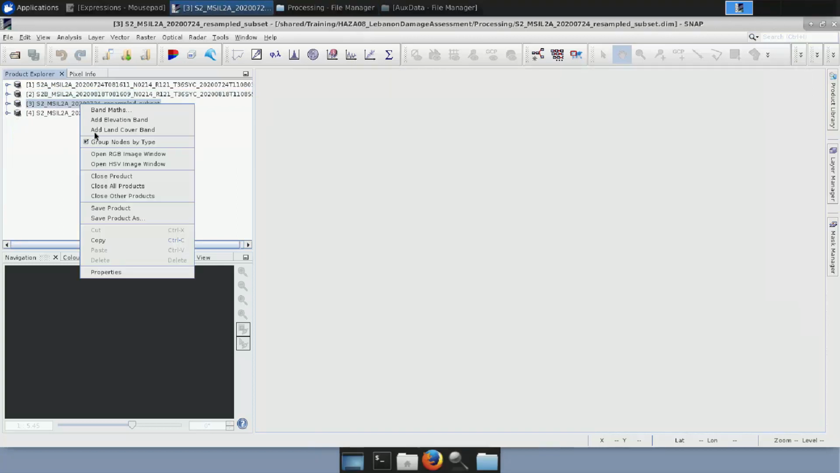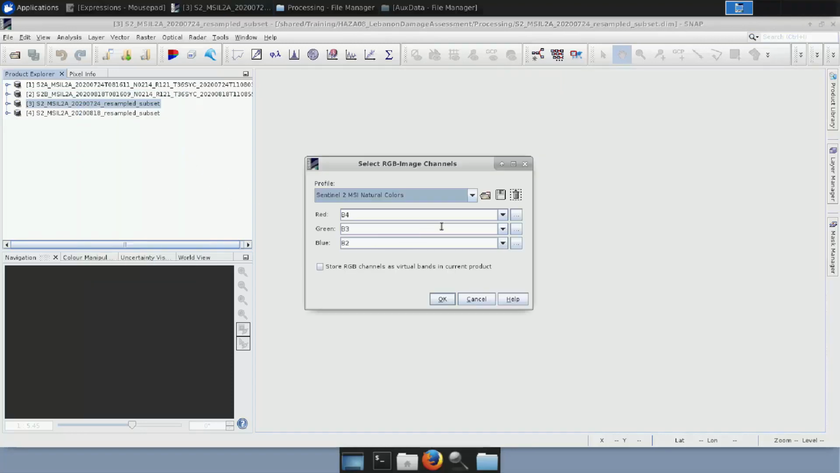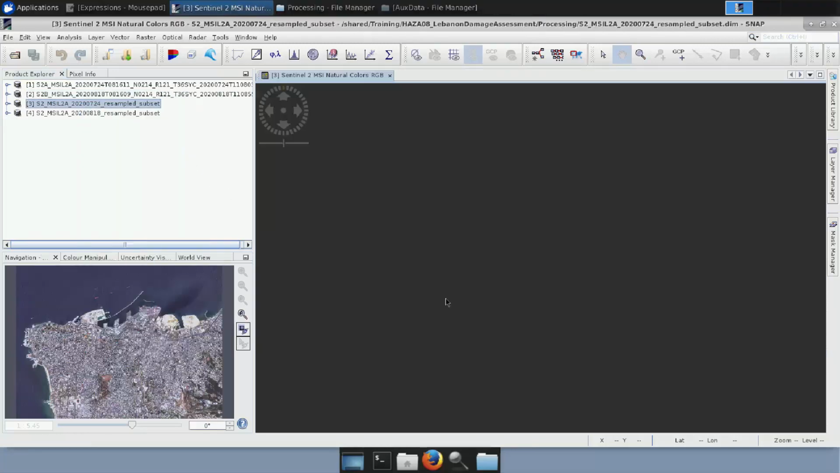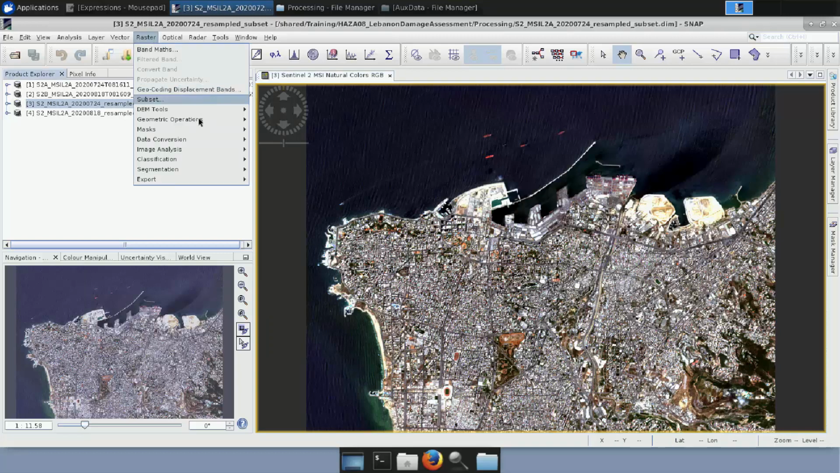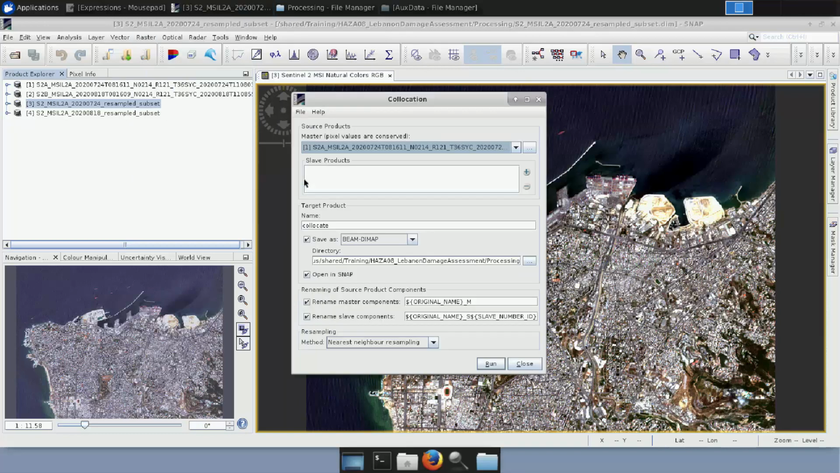Now I can just right-click, open RGB image window, and create an image of a natural color, and we can see that it contains only the subset that we have defined before. In order to get the differences between the two images, they have to be together. How do we put two Sentinel-2 images together? In Raster, Geometric Operations, Collocation.